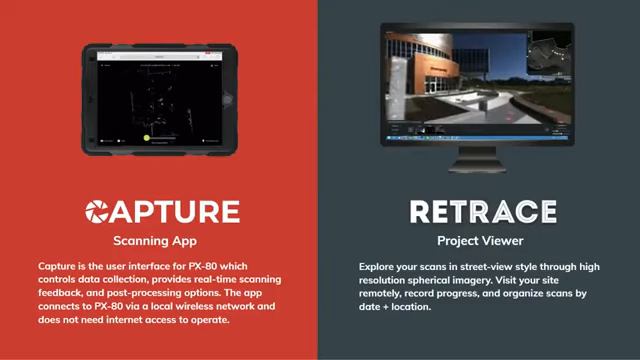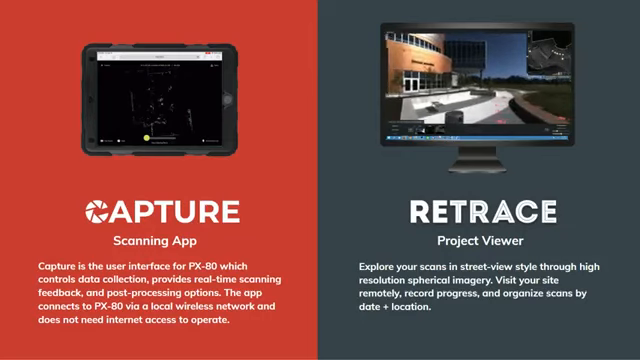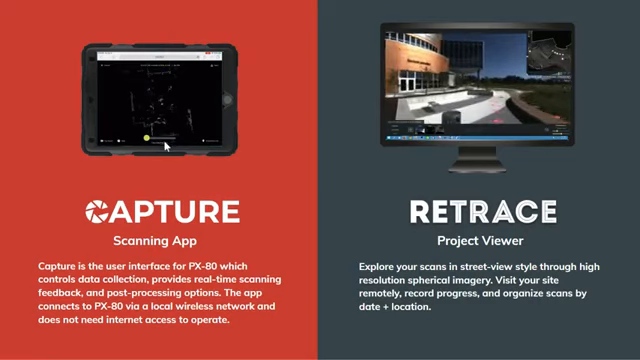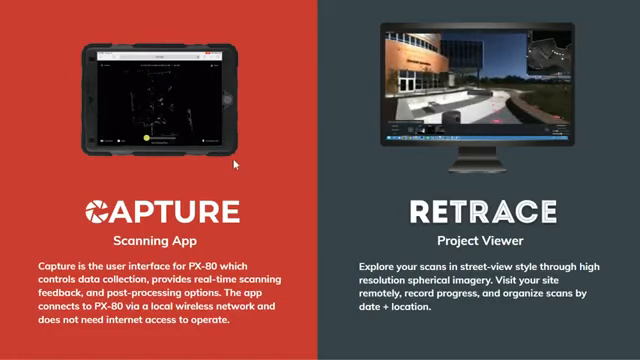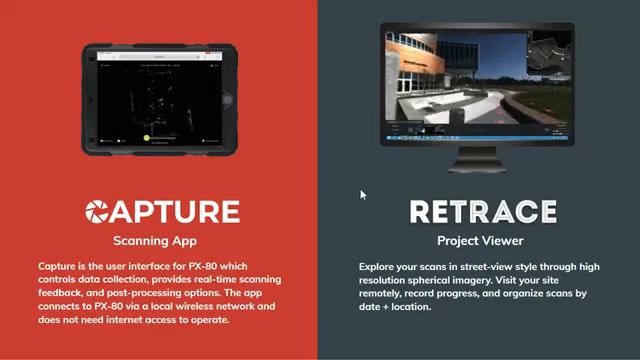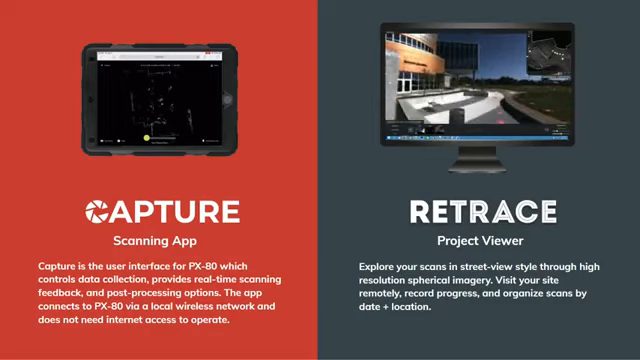So included with the PX80 scanner is our software, the Capture app, and that's how you operate the device from the iPad. Start, stop the scan, you click that to do the processing. And we also have a desktop viewer called Retrace, and that's how you see the images. And that places the images along the path that you walk.